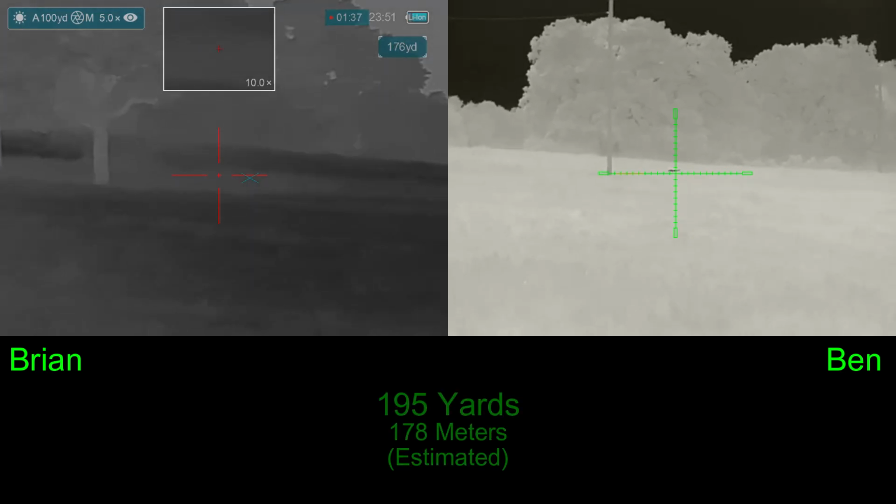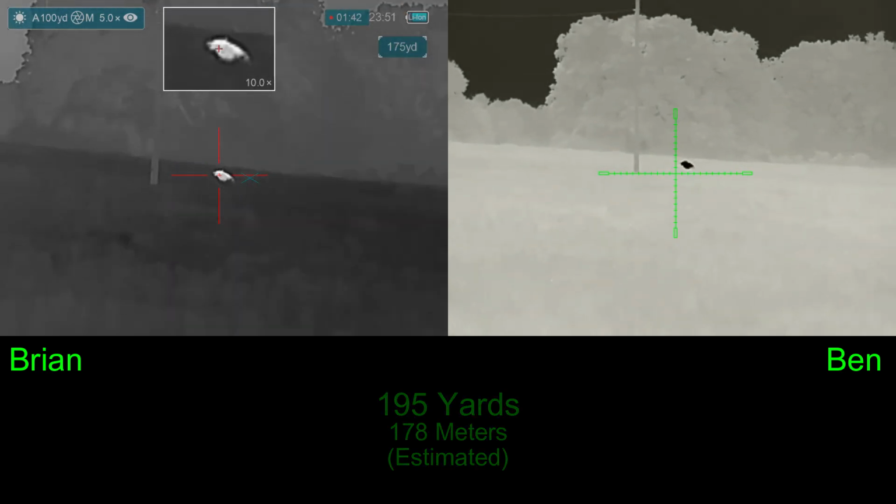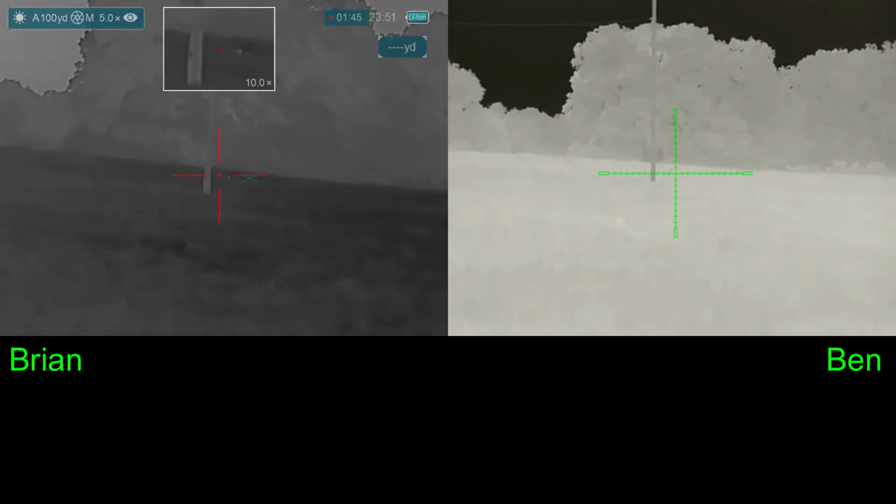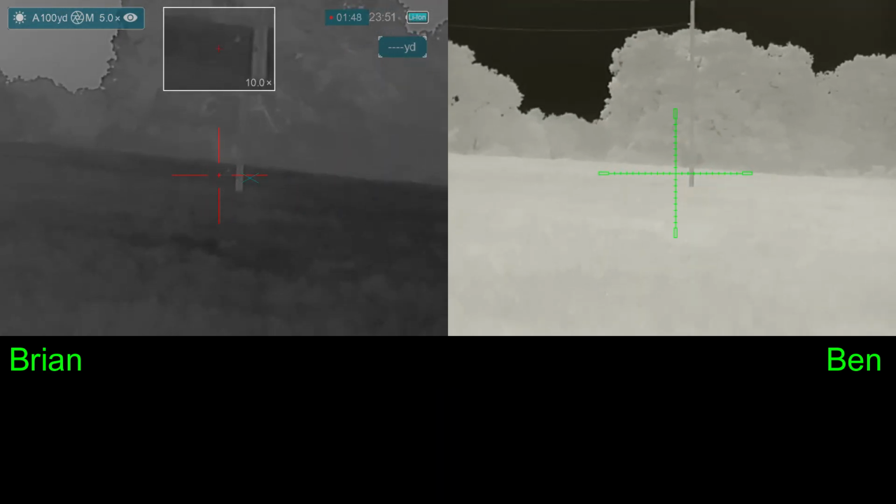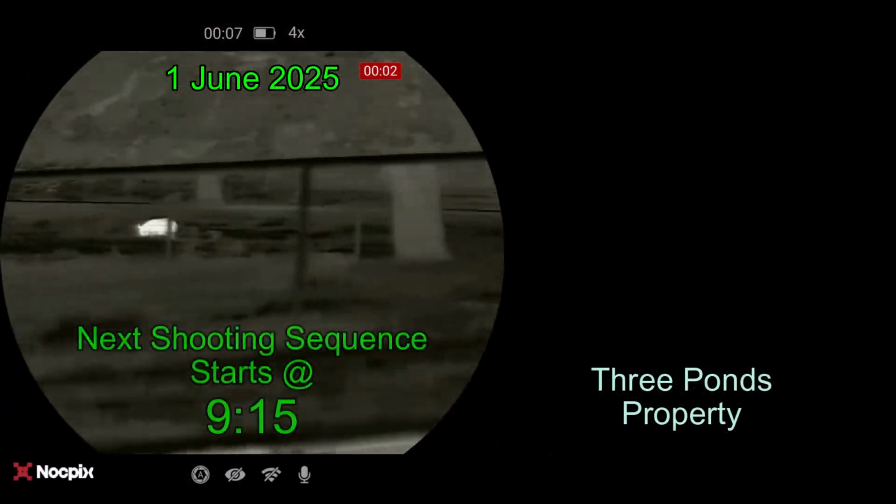Well, I hit mine, but it's going to make it to the neighbor's property. We ended up with 2 hogs down, and we didn't even think about getting pictures. This is a picture of them in the bed of the truck later. But we thought we had hogs across the road, and it turns out we did.